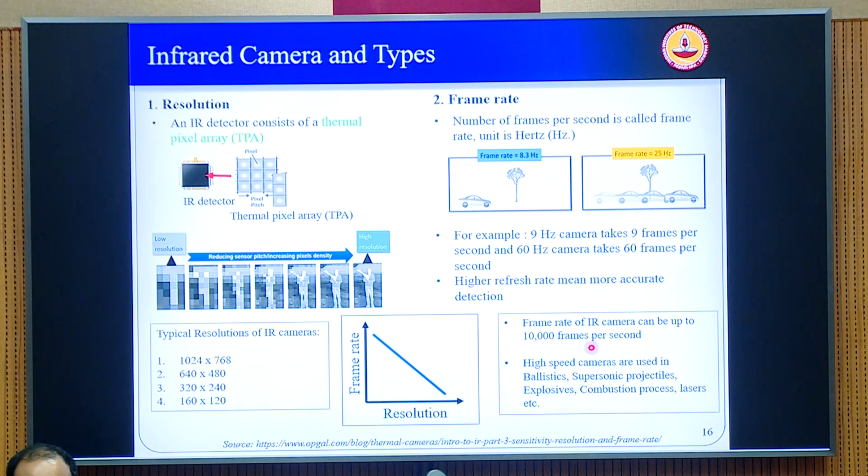On top of which, you also have a frame rate, which is important. We saw that the high frame rate cameras are usually the mid-wave IR cameras, and usually the cameras are also limited by the amount of processing that they can do on the memory. So you cannot expect a very high frame rate associated with a very high resolution. Usually, when you want to increase the frame rate, your field of view gets smaller, and you have to use a smaller resolution to capture this, and therefore the frame rate and resolution are inversely correlated to each other.